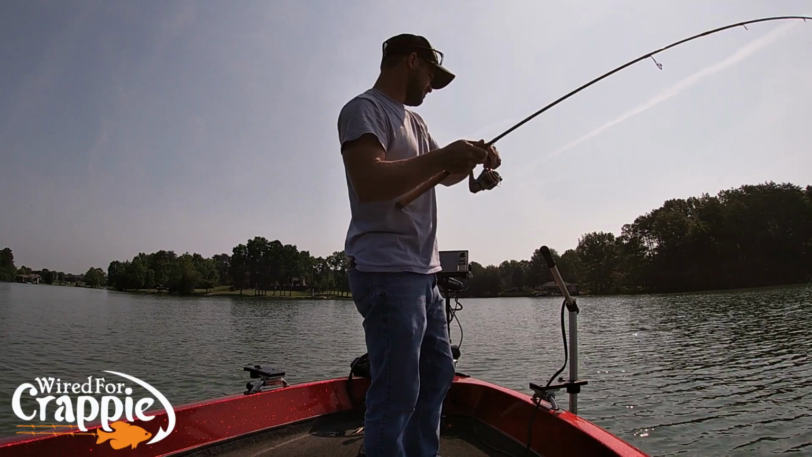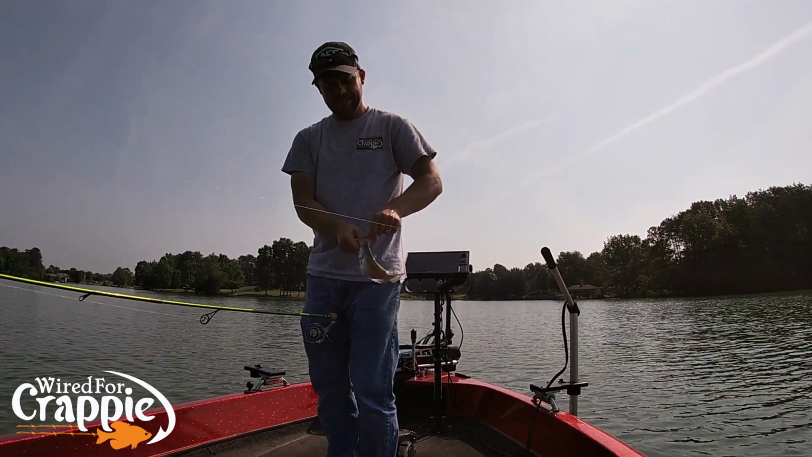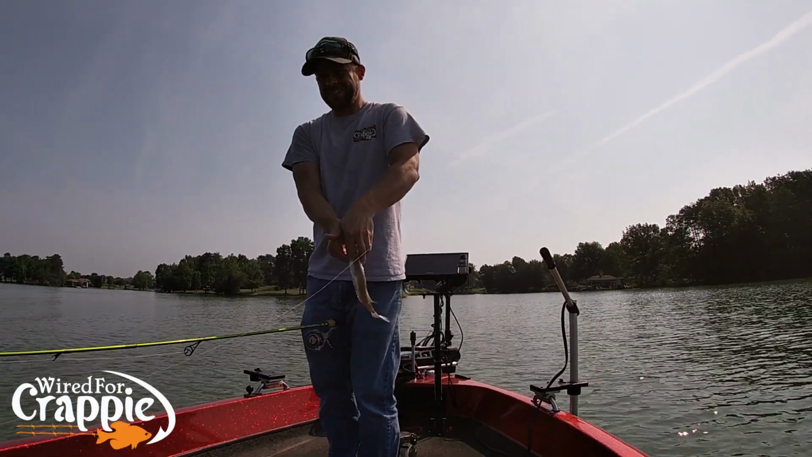One. Yeah, that's crappie. Little crappie, but crappie. There are crappie on brush in this lake.